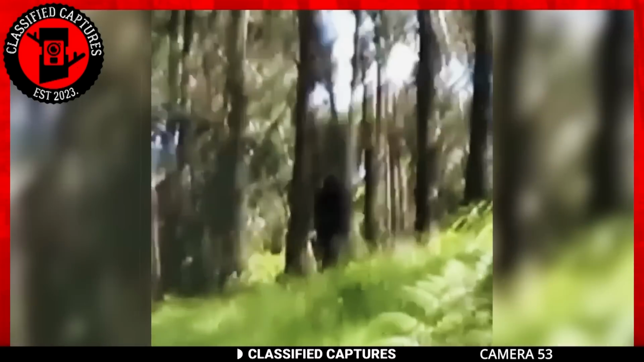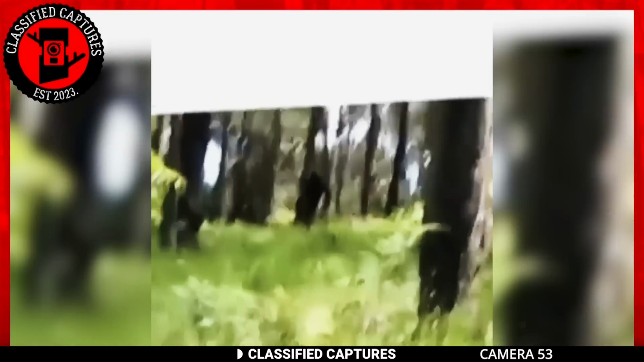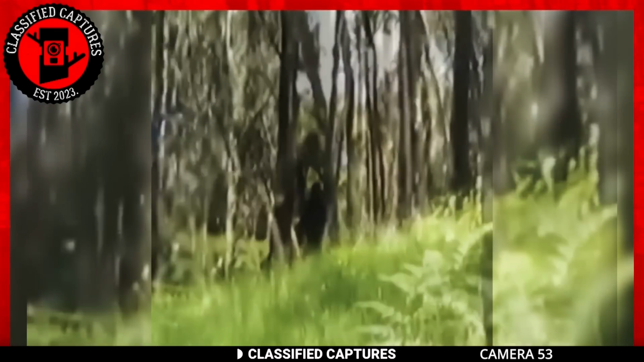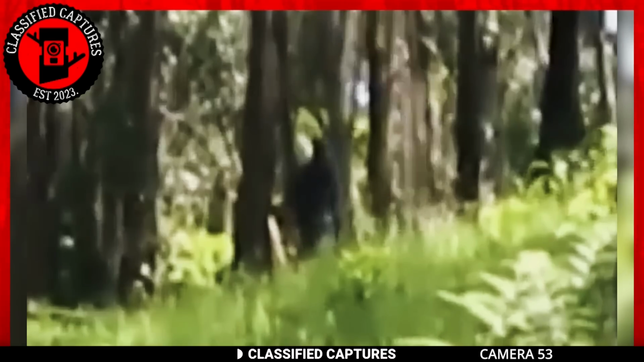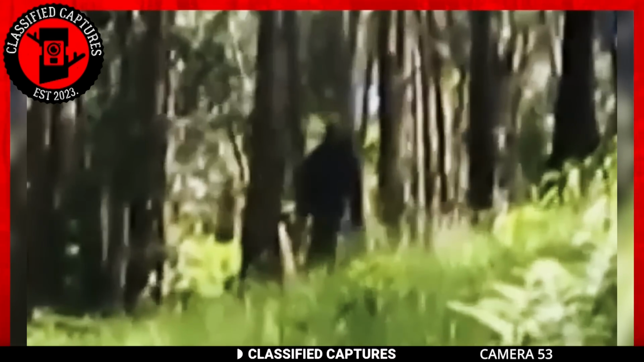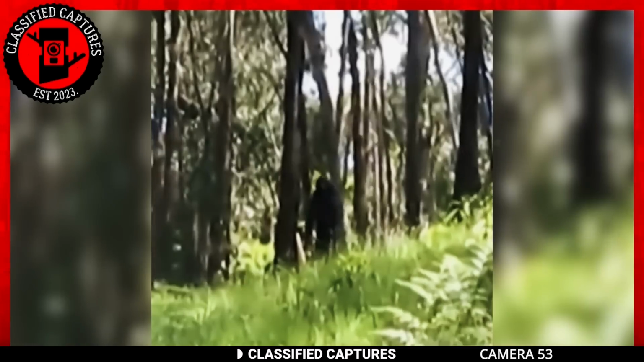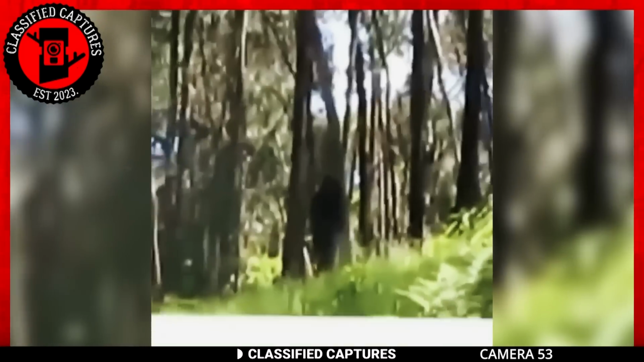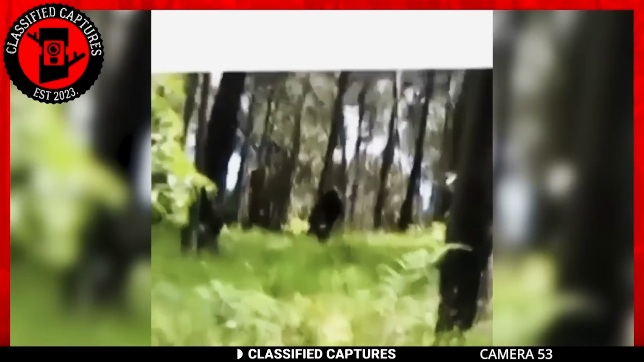Now, the big question here is, could this be a Bigfoot? If so, why is it charging toward the one filming? This behavior is quite different from the typical Bigfoot sightings where it's often seen just standing or strolling about. It's a unique twist that's piqued the interest of all who follow Bigfoot lore.